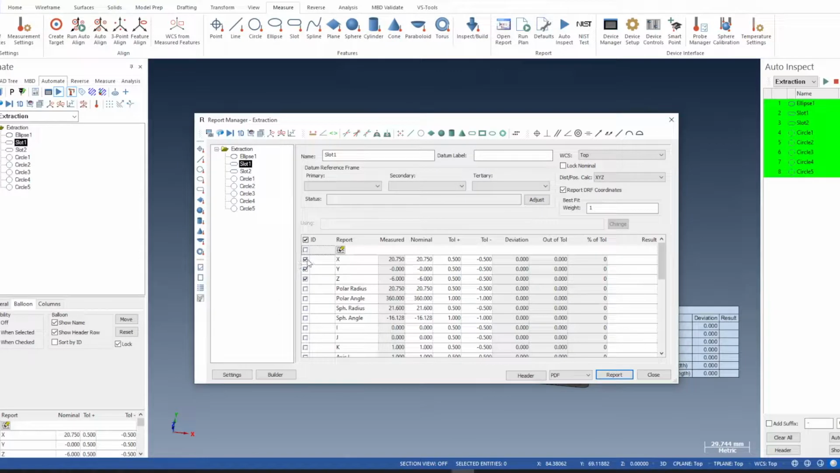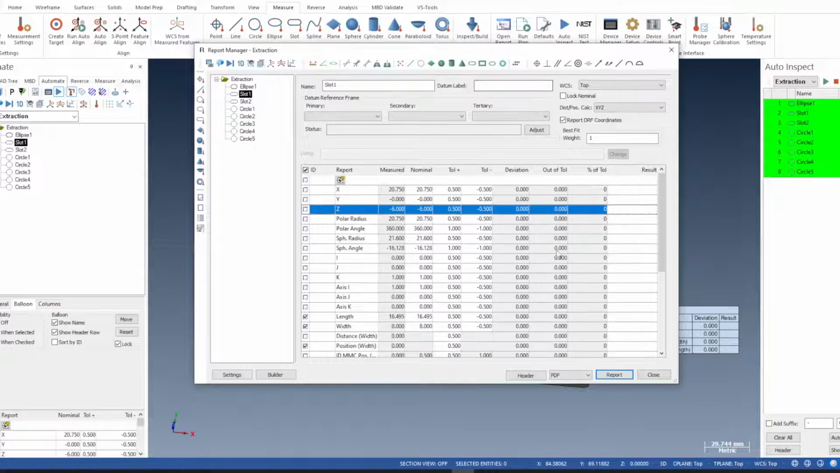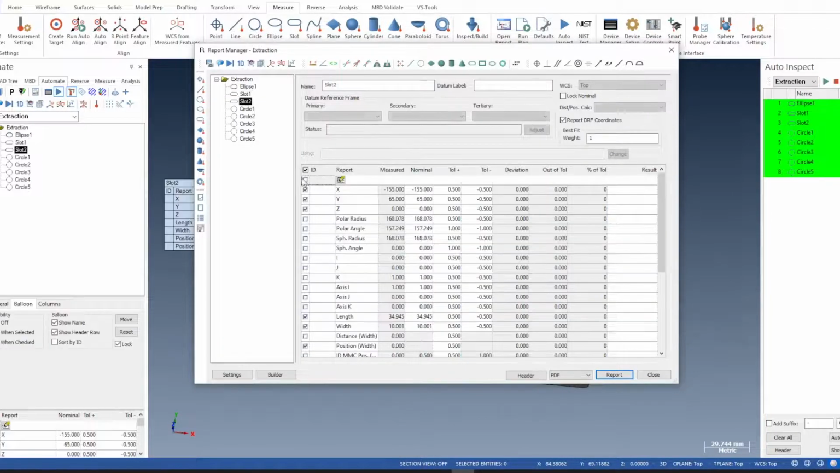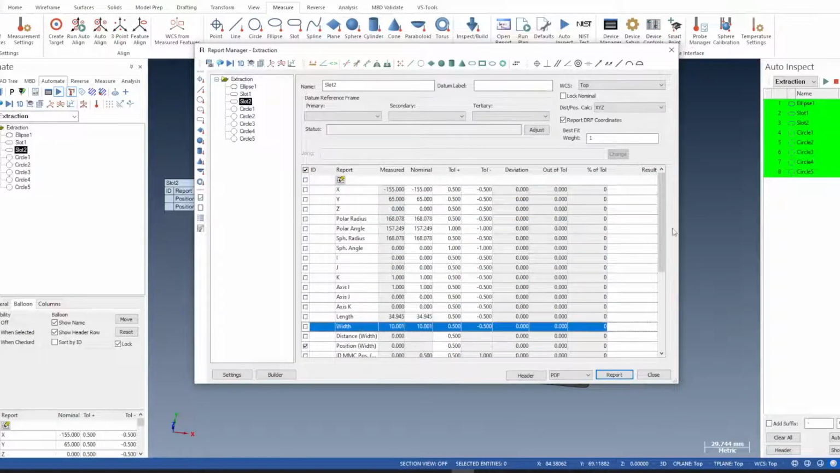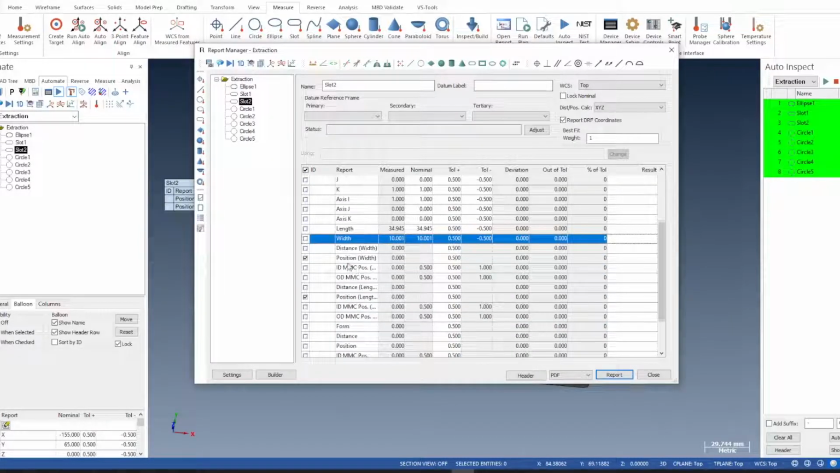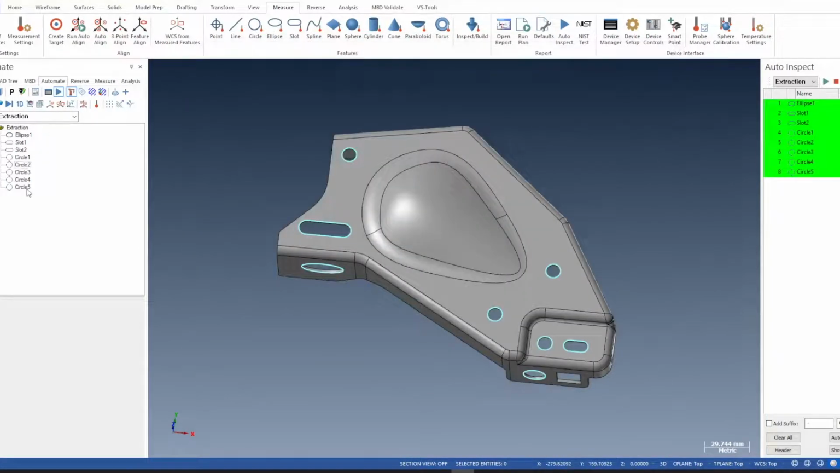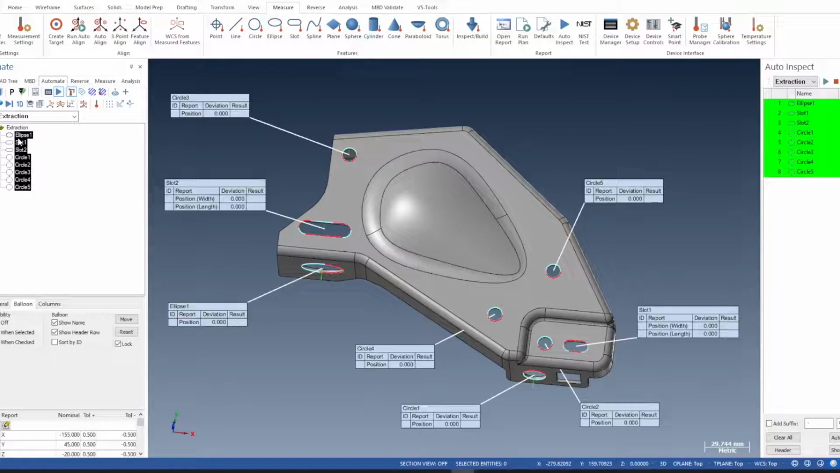So the slot, I don't want X, Y, Z. Pick this up a bit. I don't want the length and width, but I do want the position for width and the position for length. And the same again. Length and width. Position, width, position, length. So if we go on them now. There we go. So that's what we're going to report.